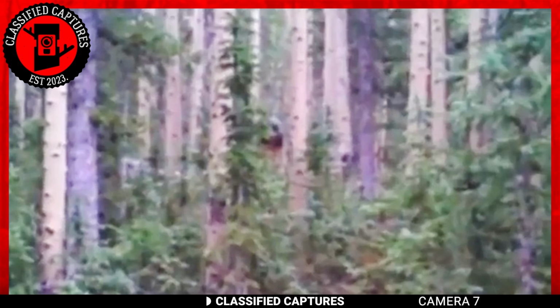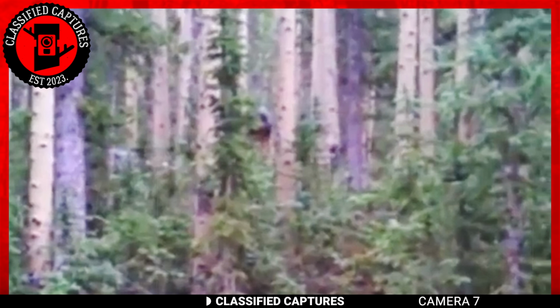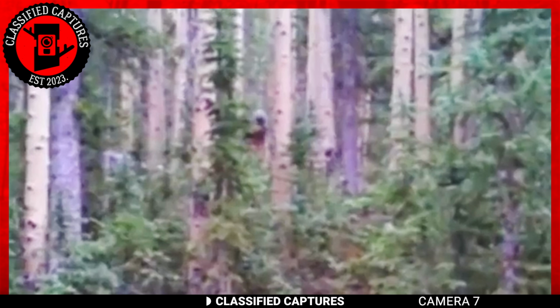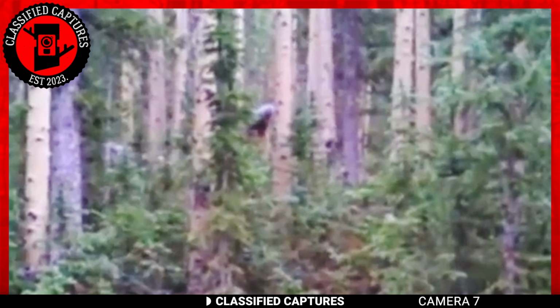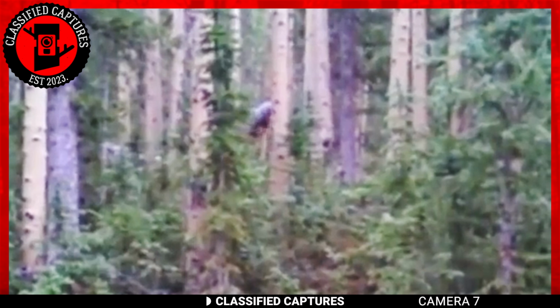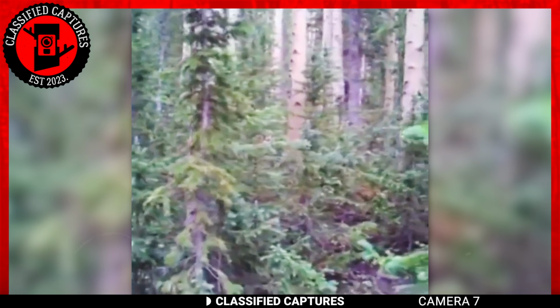There's a large ape-like creature standing there. It's almost as though the creature is intelligently hiding behind the tree so it's not noticed. As earnest and sincere as its actions might be, it's clear that it needs to do better because we can certainly see it. But you have got to wonder, what humanoid creature is that?